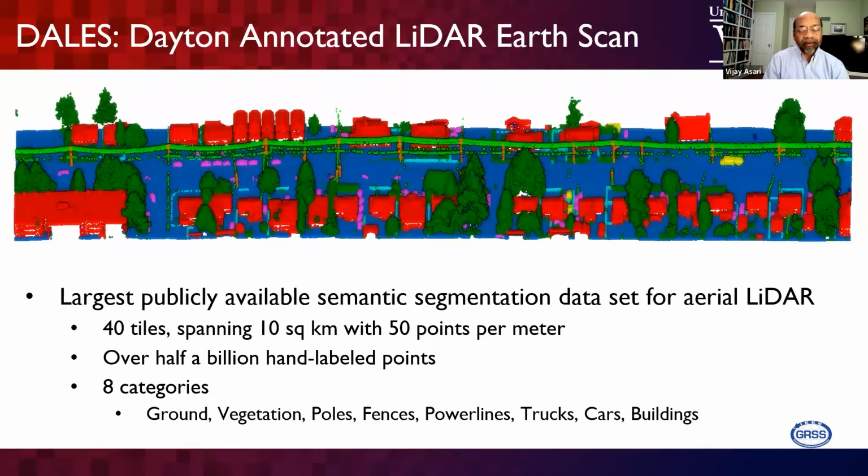From these 40 tiles covering about 10 square kilometers, we have about 500 million points. We hand labeled them, basically into 8 categories: ground, vegetation, poles, fences, power lines, trucks, cars, and buildings.